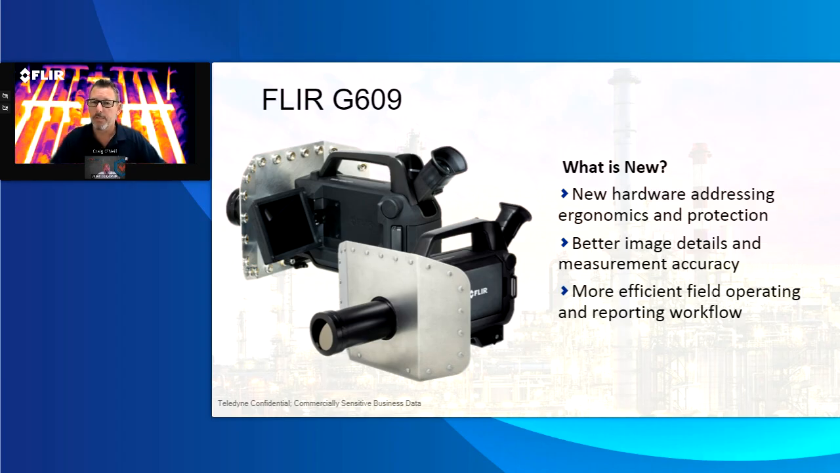But we provided better image accuracy, better details, more efficient workflow, from an LCD screen that's a touch screen all the way down to the camera connecting with the software, connecting with cloud-based stuff, that's cloud-based storage that's built into the camera.